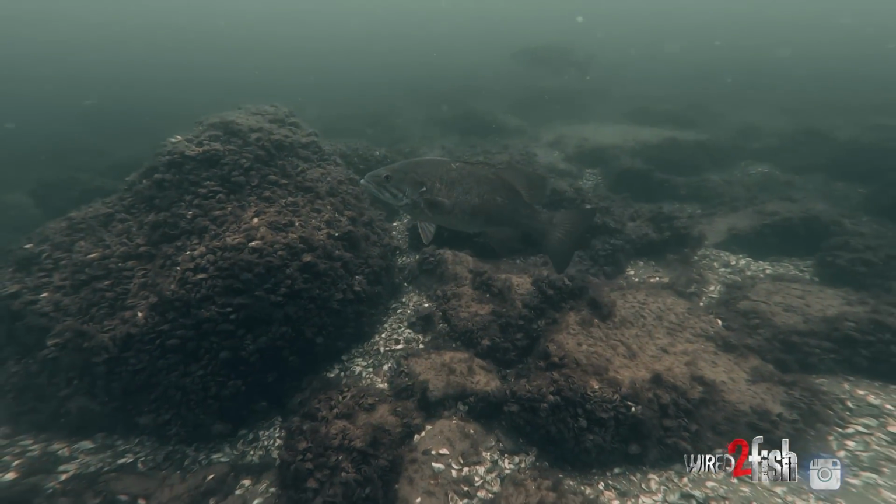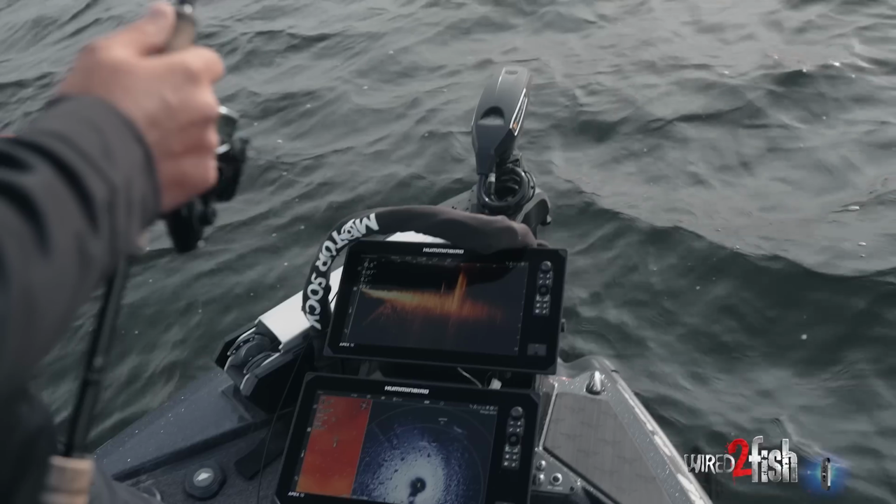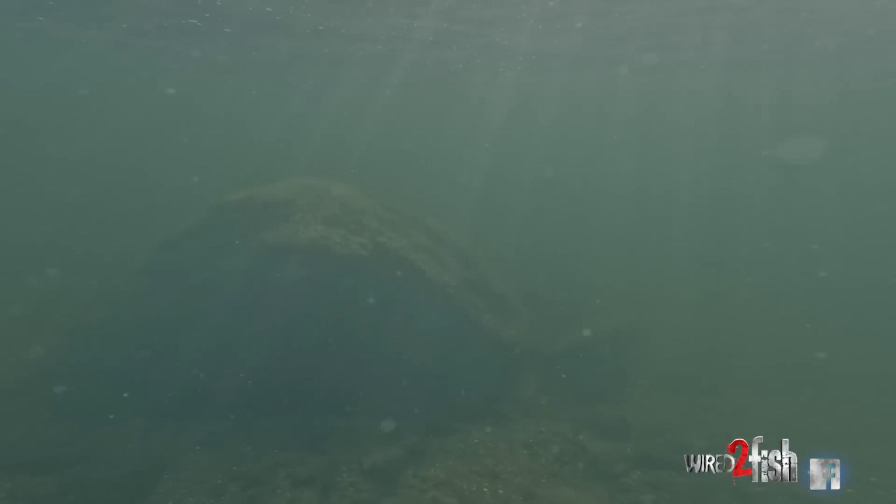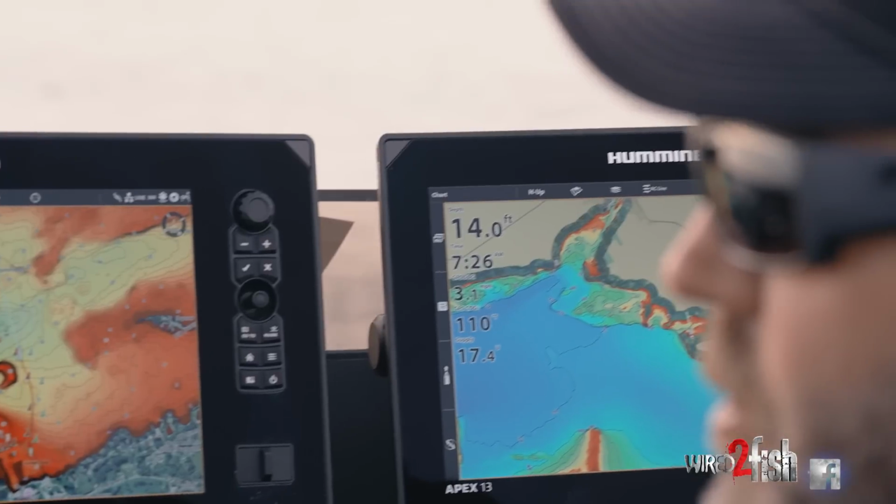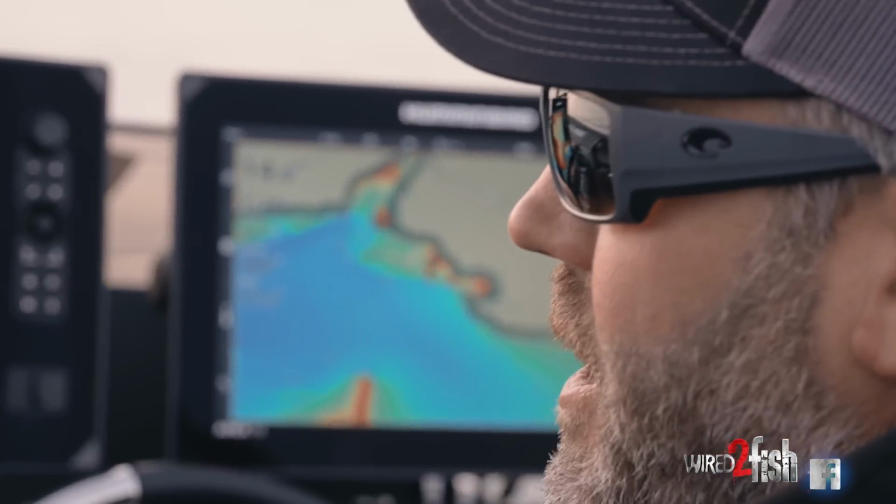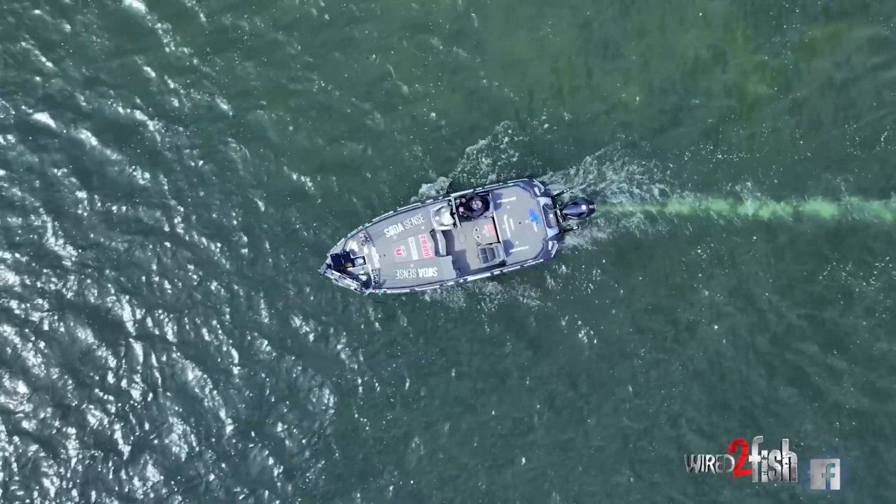A big thing on the Great Lakes is transition lines. So we're gonna look for maybe some bigger boulders. And as we progress more towards the spawn, we're gonna get on sand to rock transitions. So one big key when you're fishing the Great Lakes, there's obviously a pile of water. You need to be able to knock it down quickly and find the productive stuff.